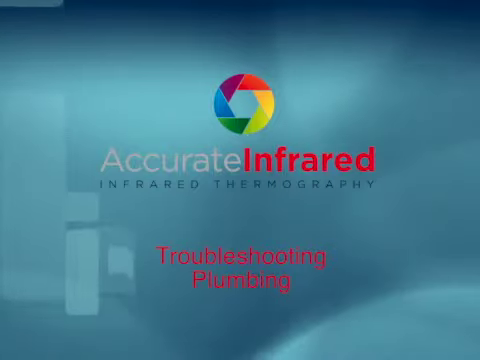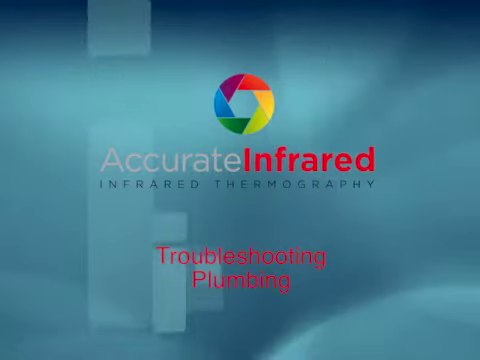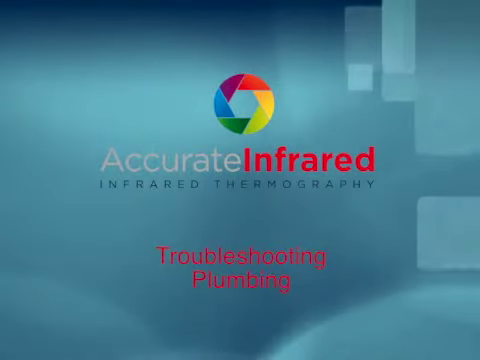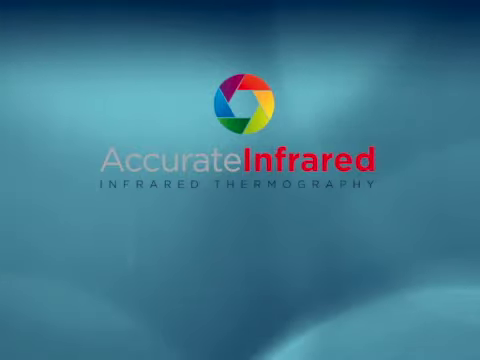So the homeowner lived with it for quite some time. The hot water system worked, but did not get hot. It just got warm as there was cold bleeding into the system. So thermal imaging to the rescue.